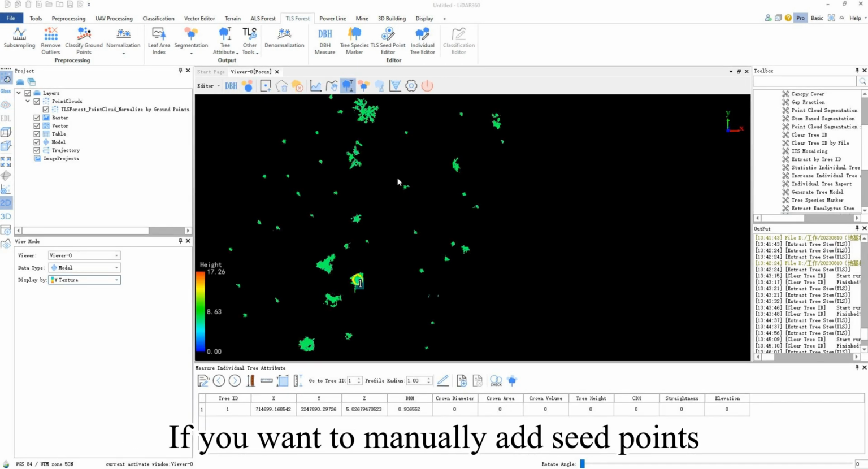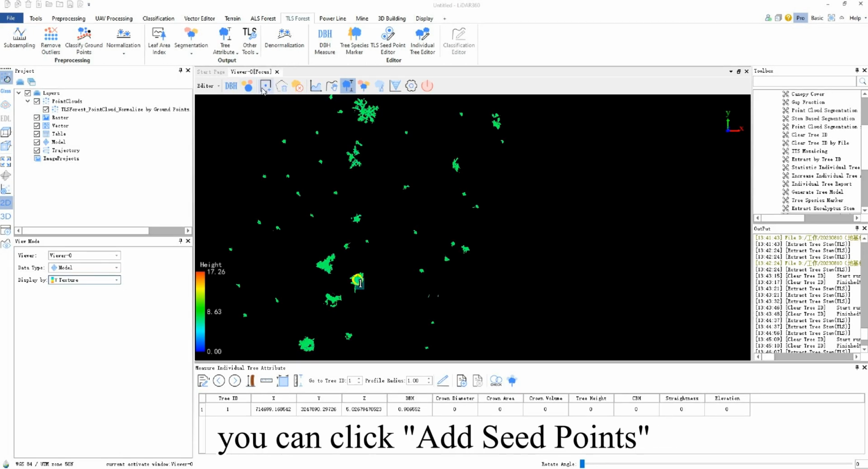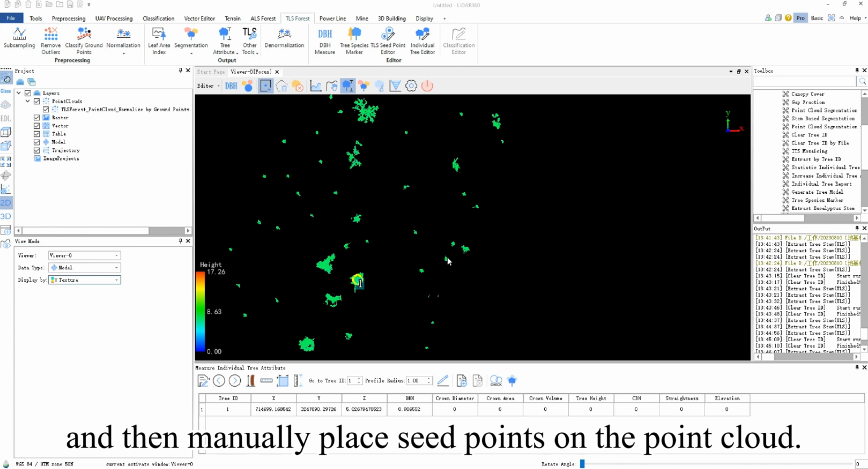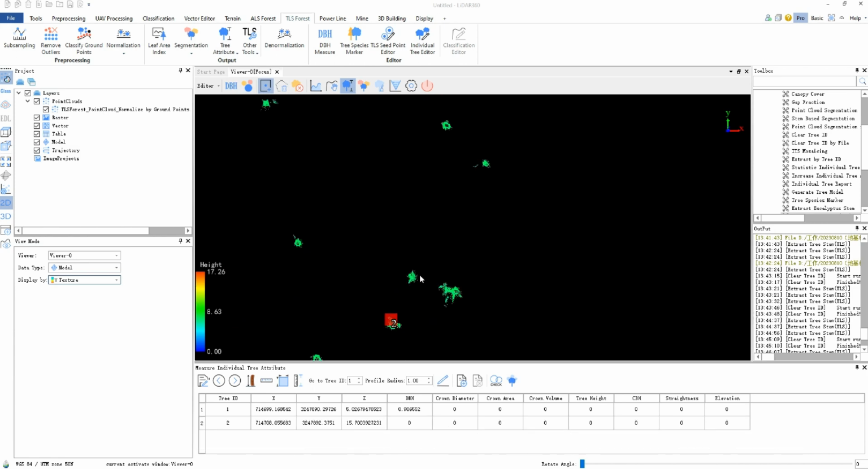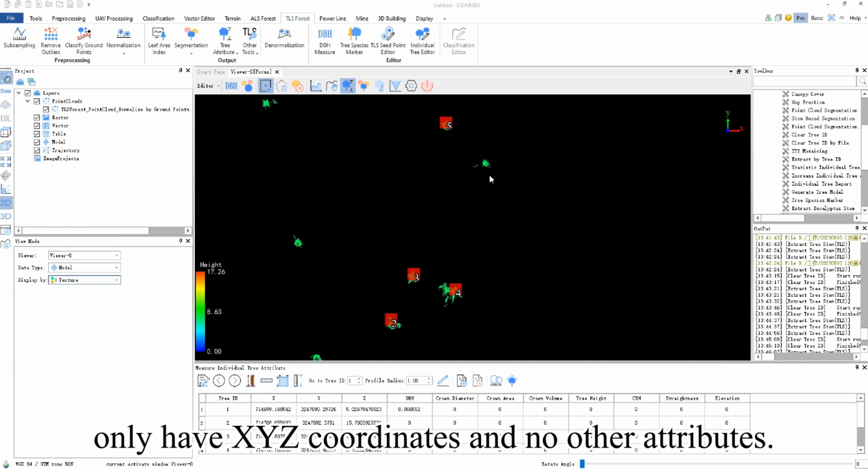If you want to manually add seed points on the point cloud, you can click Add Seed Points and then manually place seed points on the point cloud. Please note that manually added seed points only have X, Y, Z coordinates and no other attributes.